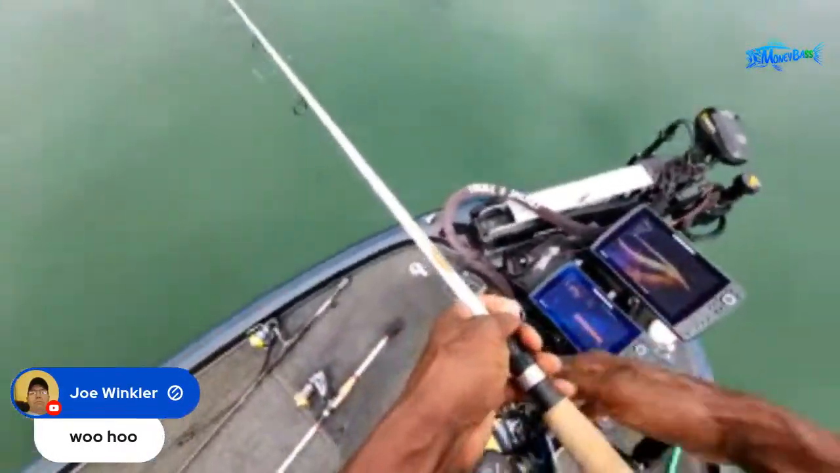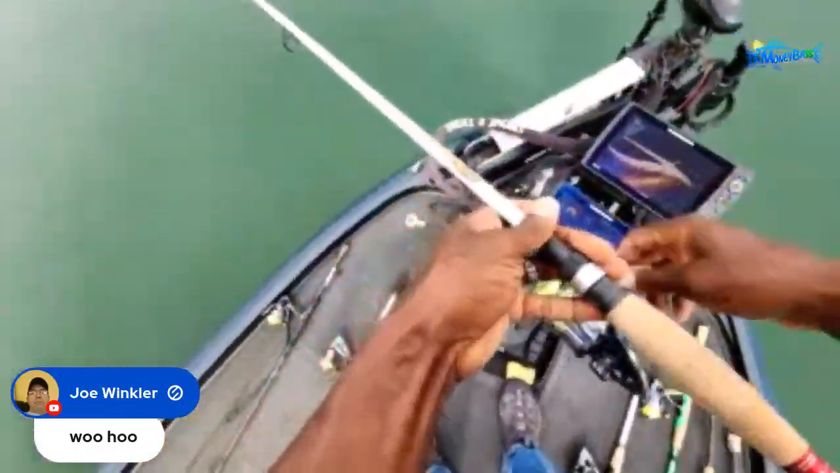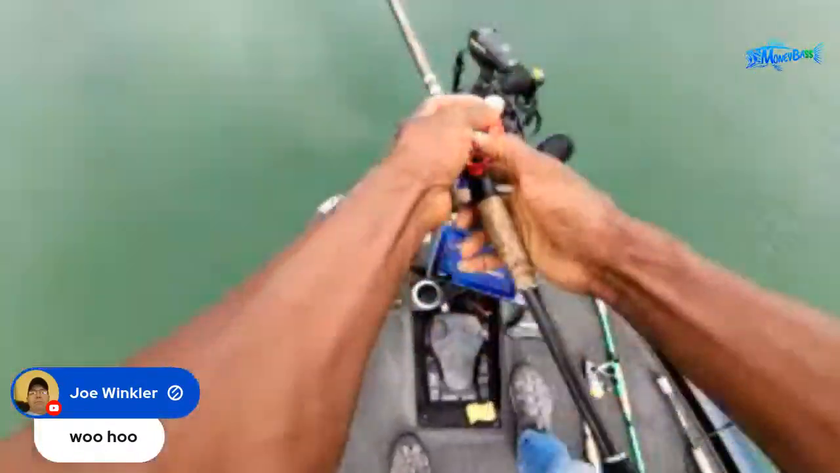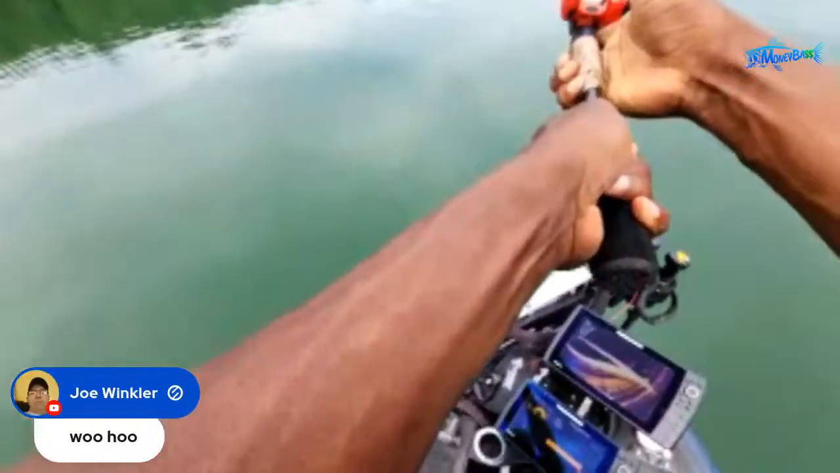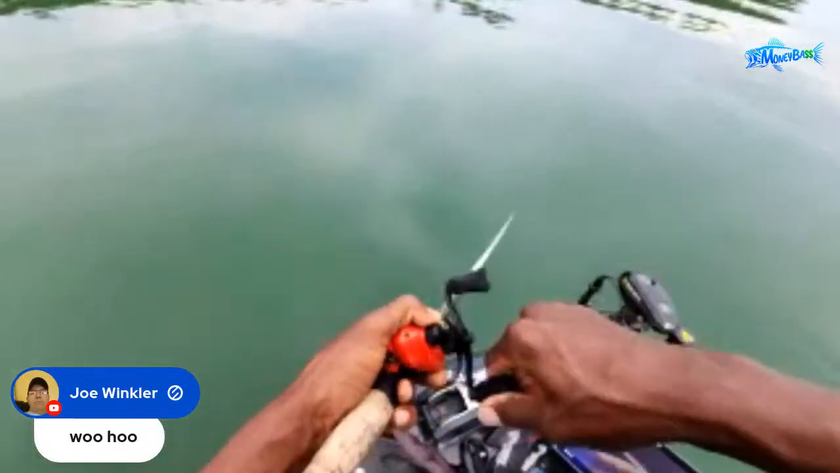So instead of doing what I was about to do, because of what I just saw on that live imaging, I want some of those bigger fish. So now let me just change my bait up. Let me change this up a little bit and see if I can get some of those bigger fish to come up on top. All right, make a real long cast.